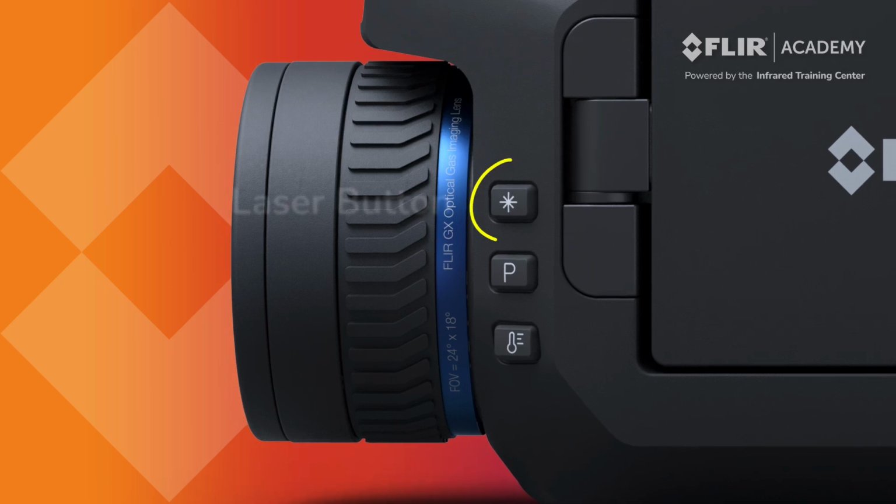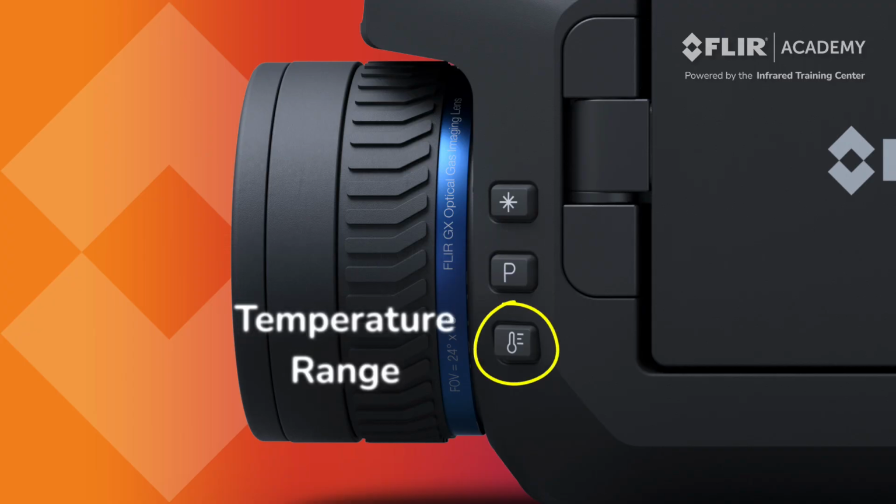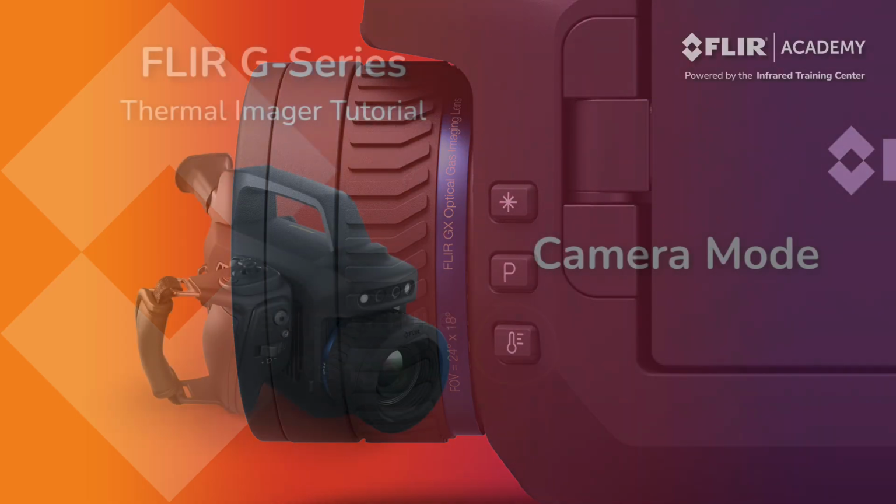The laser button turns the laser pointer on and off. The second programmable button is available here and offers several additional options that we'll cover a bit later in this presentation. Finally, the temperature range button opens the range menu, where you can then use the joystick or the touch screen to move up or down, navigate through, and select from the available temperature ranges.